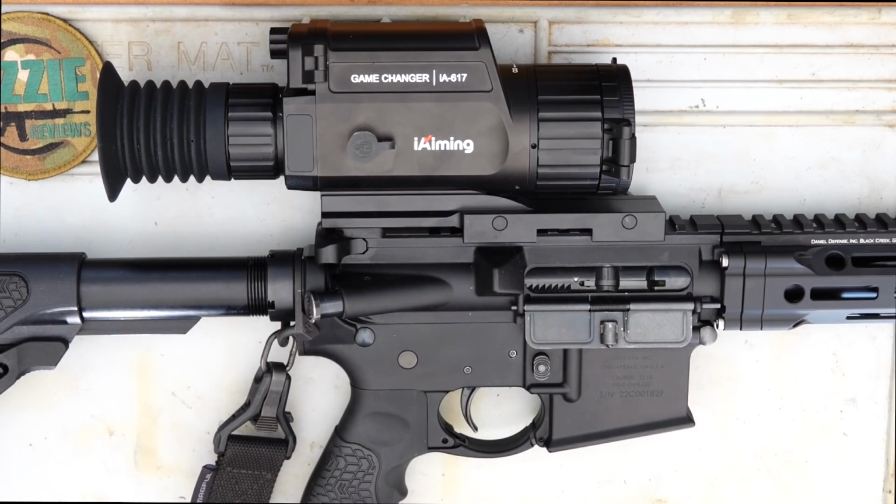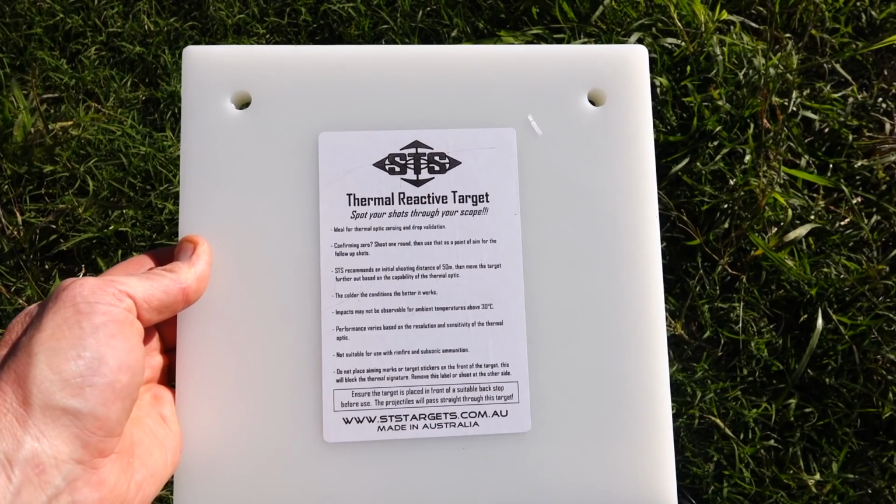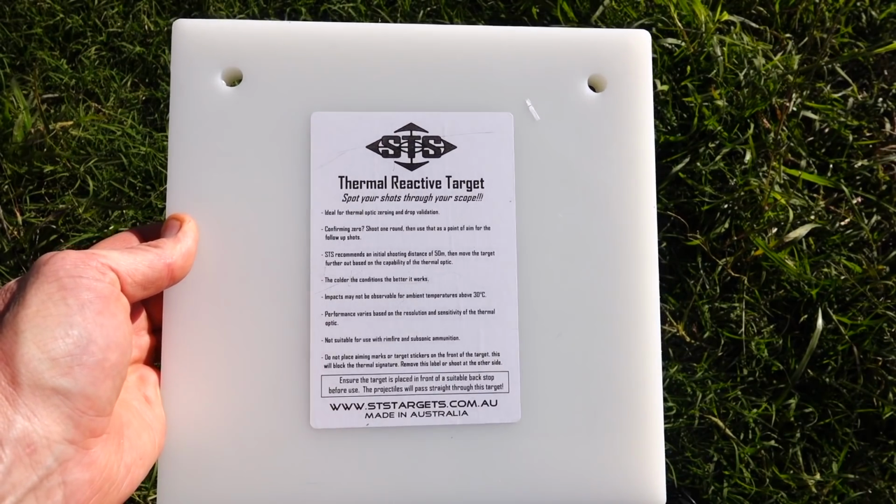So now guys, let's get this zeroed, and we'll show you the menu system, and then we'll get out and we'll just see what's moving on the farm. So what I'm going to be zeroing this with, guys, because it is a thermal optic, a lot of the times looking at paper, it's very hard to see.